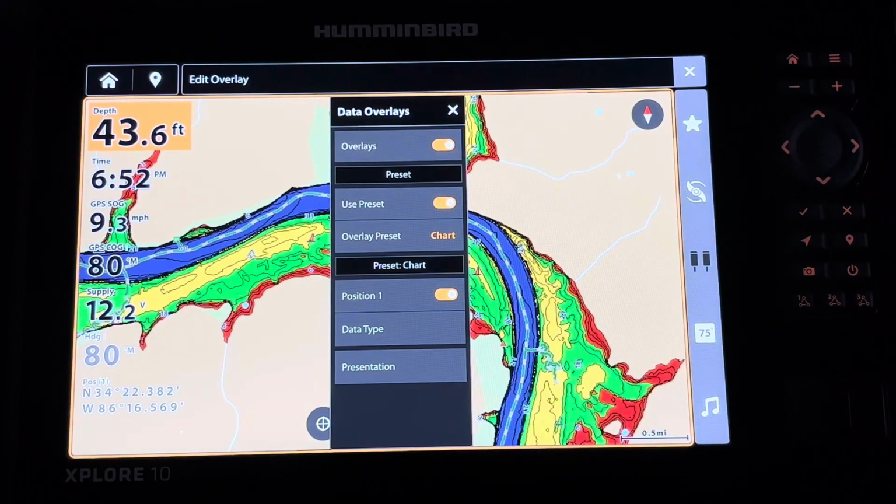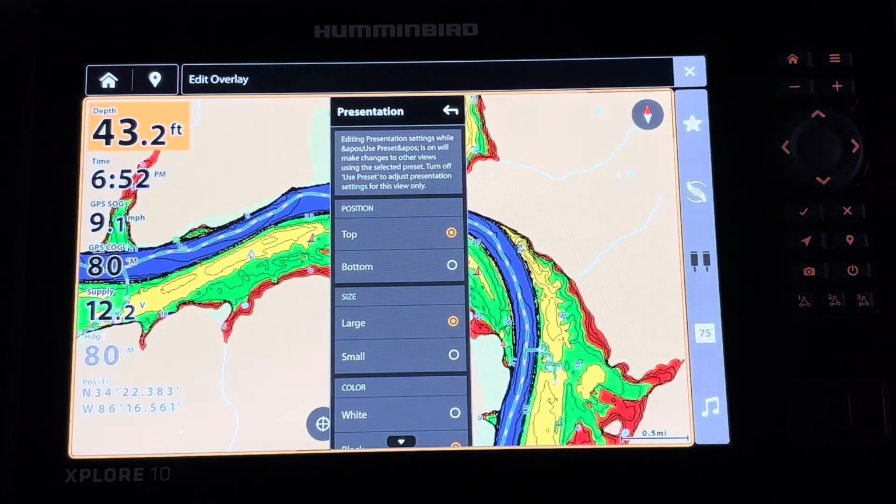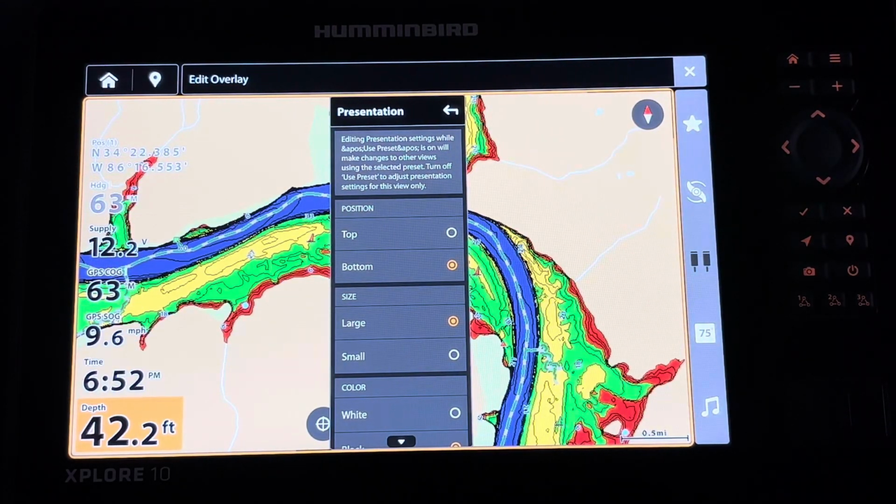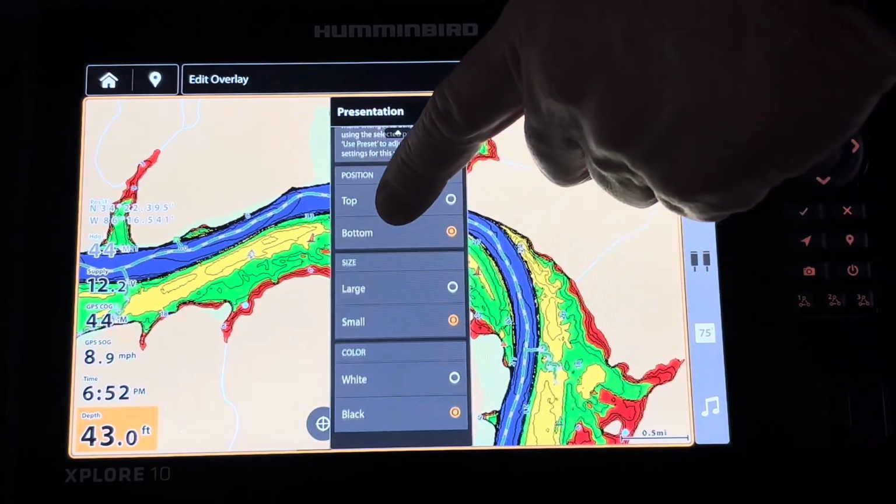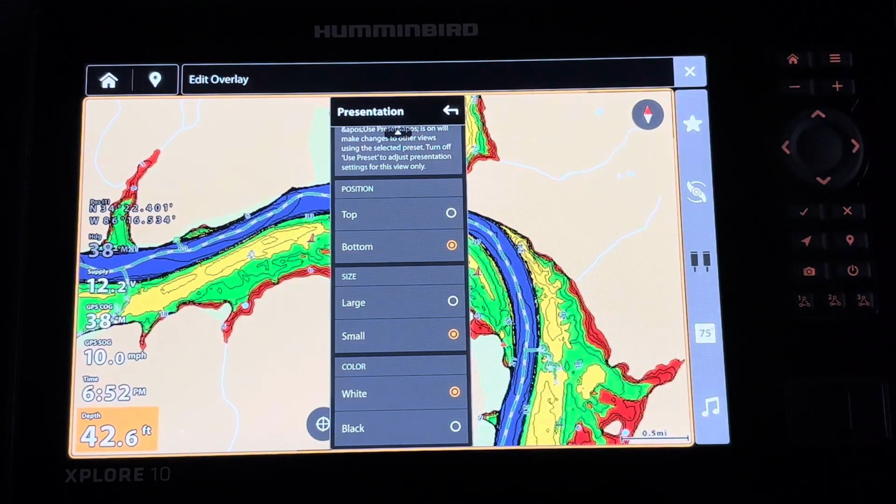I'm going to get a menu come up, and you can see that I can change the presentation, and I can change it from the top to the bottom. And I may like the look of that. I can change it to smaller, and I can change the color from black to white. Again, it becomes a matter of preference, but it's just another nice option that you can edit the overlays.